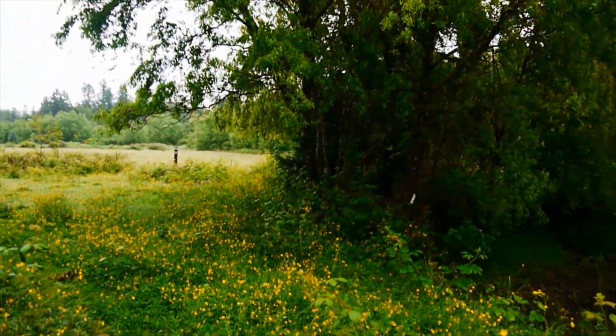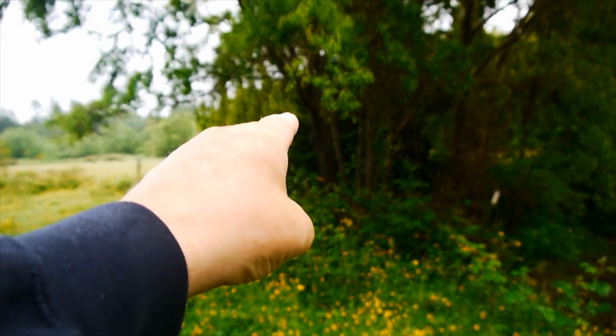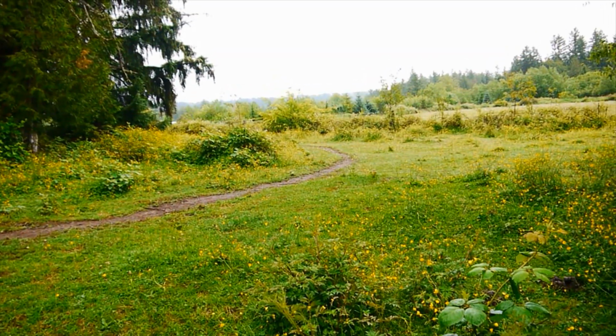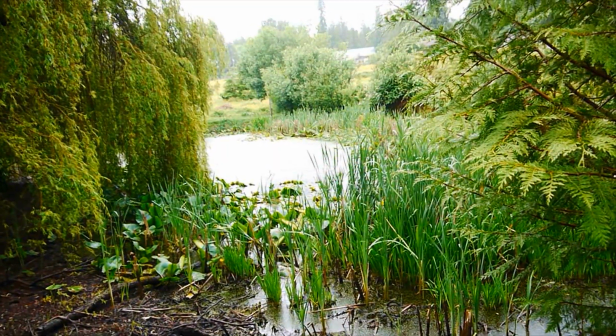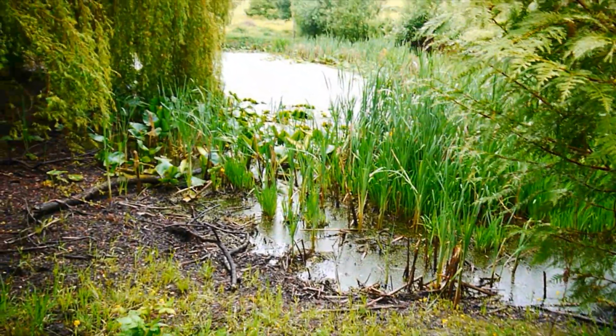But right here on this corkscrew willow, I have a game camera. It's pointing out towards here. This is a path that the horses use a lot to go to the back portion of the field. And then I have another camera right here on this tree, and it's pointing right down underneath these big weeping willows along the pond here. I got some of those orange-tipped blackbirds out there on the pond. Like I said, there's a lot of bullfrogs in here.